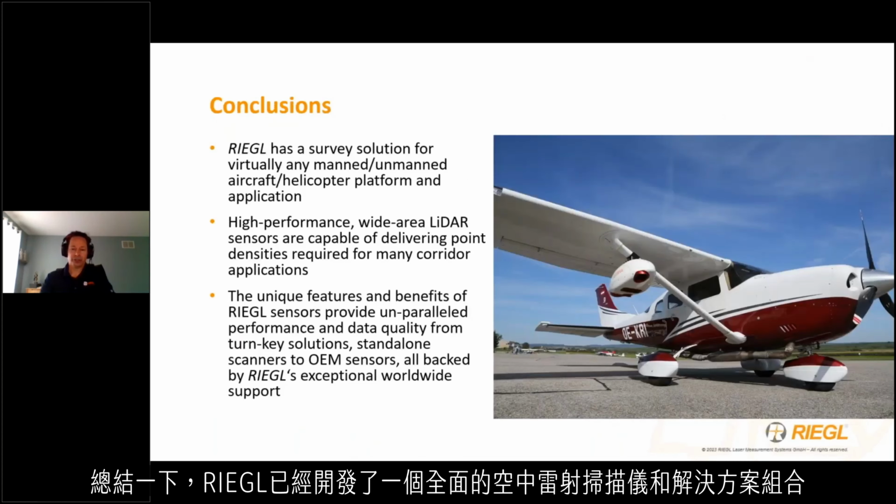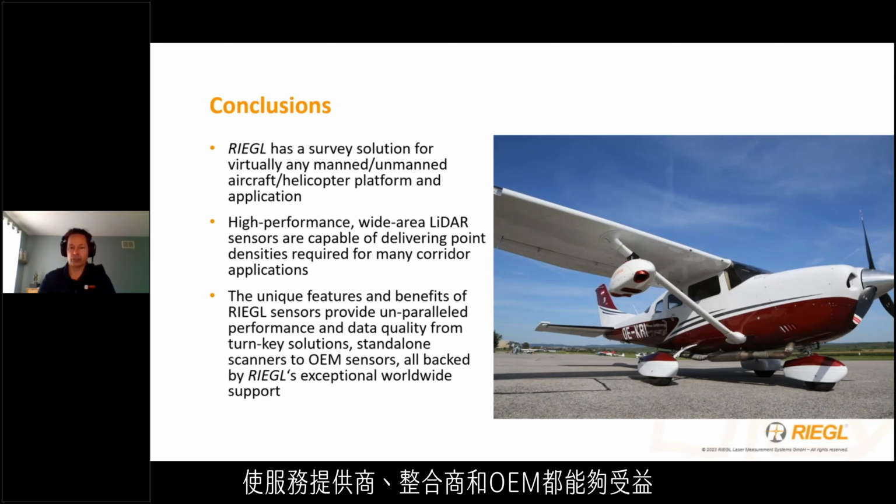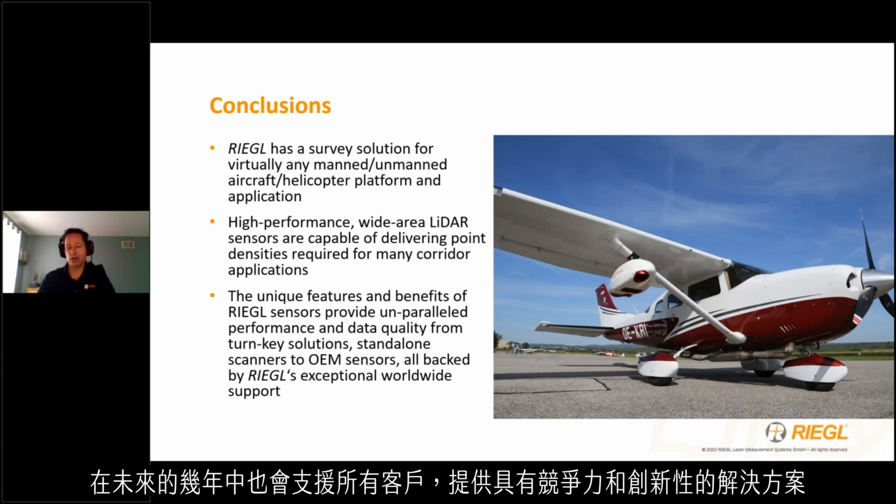And so, in conclusion, RIEGL has developed a comprehensive portfolio of airborne laser scanners and solutions. The announcements today have largely filled any remaining portfolio gaps, enabling service providers, integrators, and OEMs alike. And we look forward to evolving our product lines in line with industry trends and customer demands, as well as supporting all our clients with competitive and innovative solutions in the years to come.